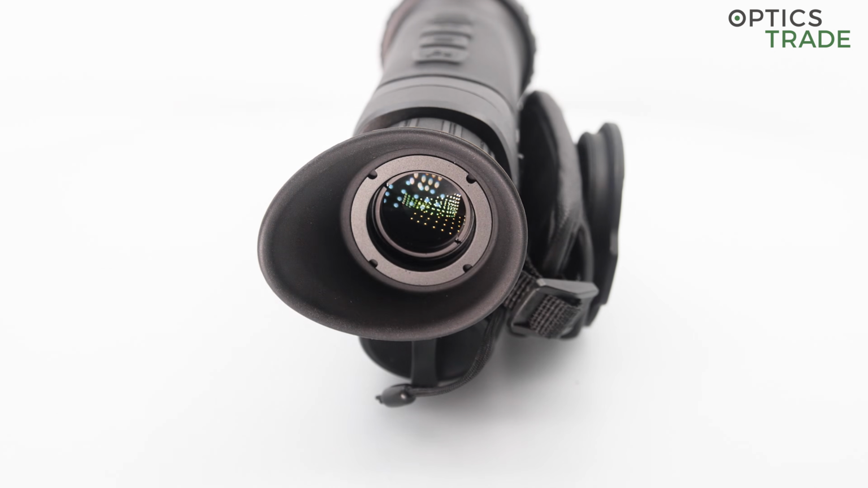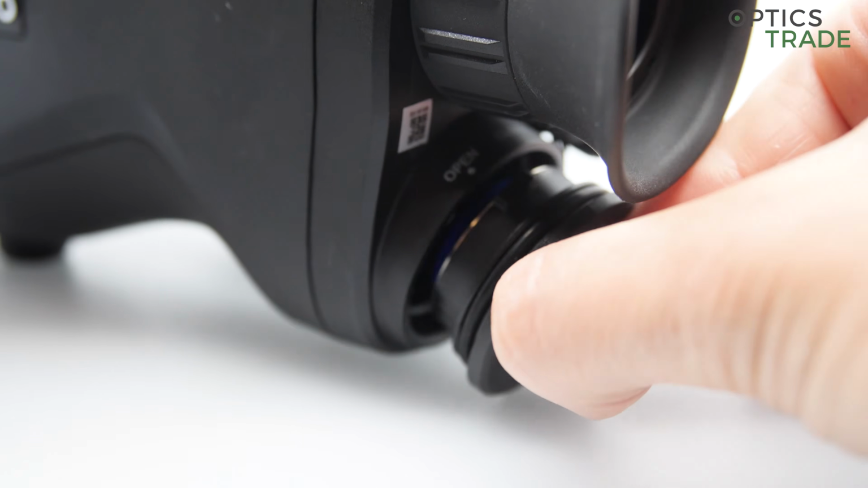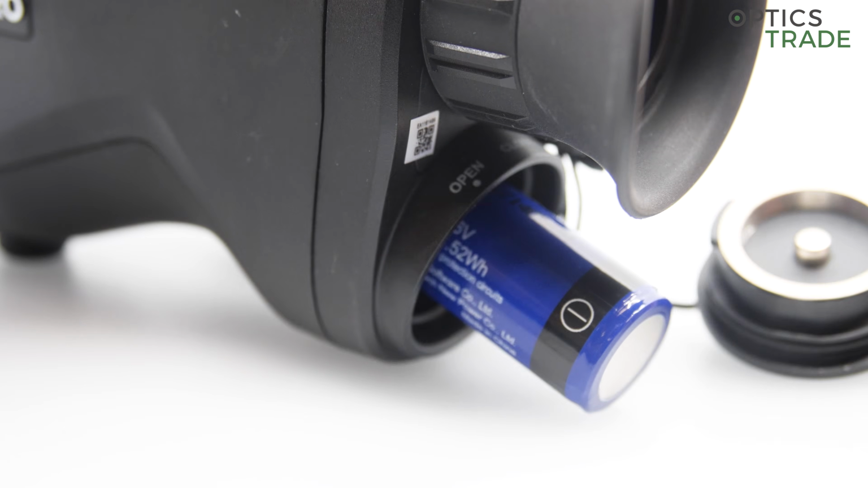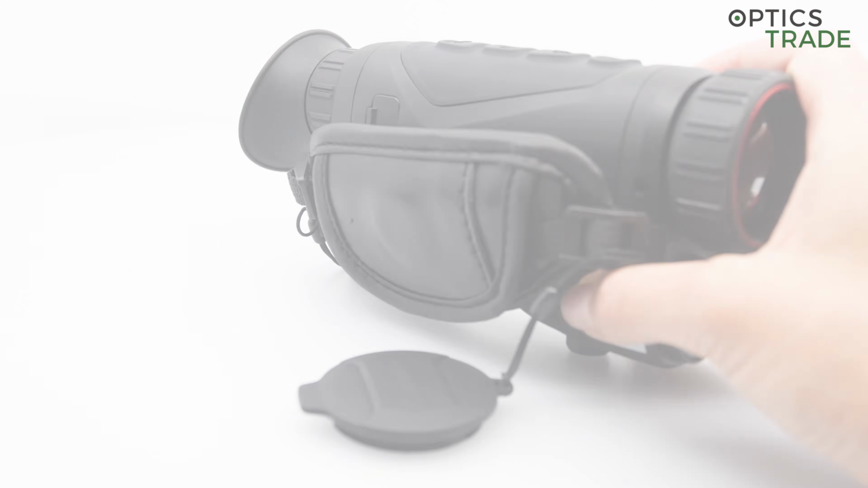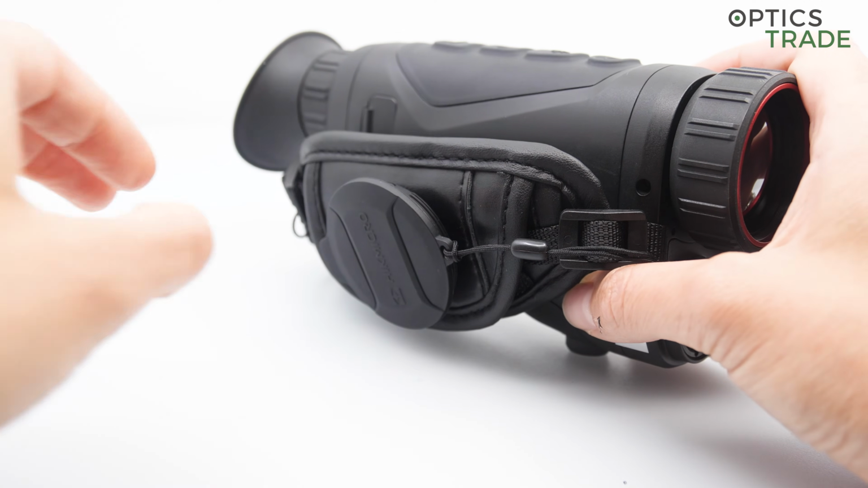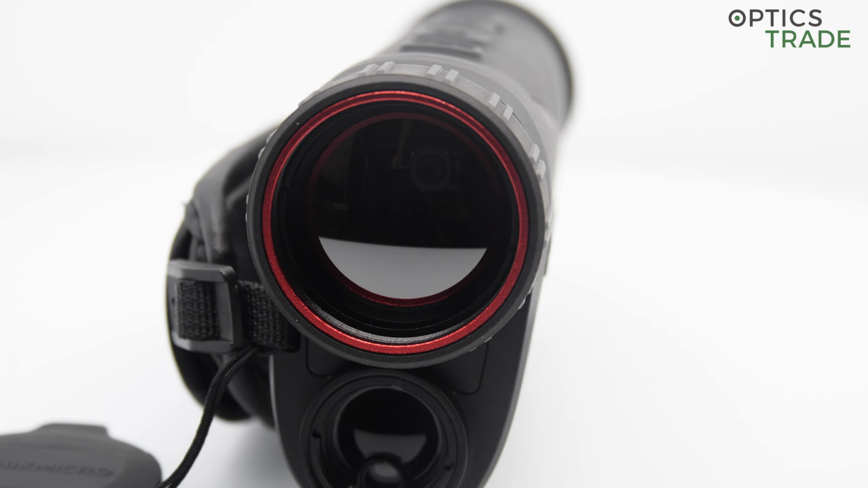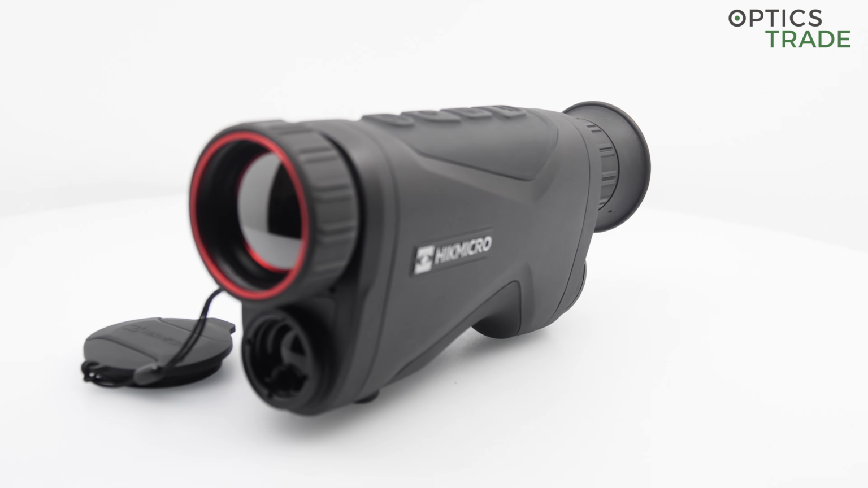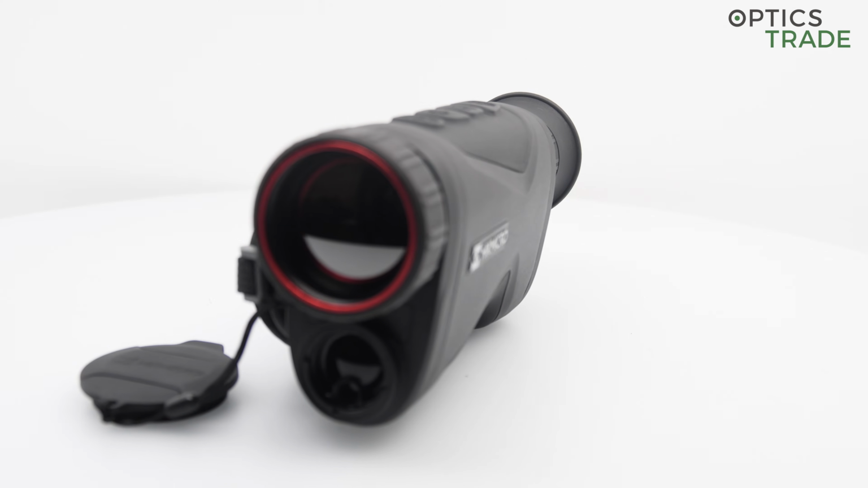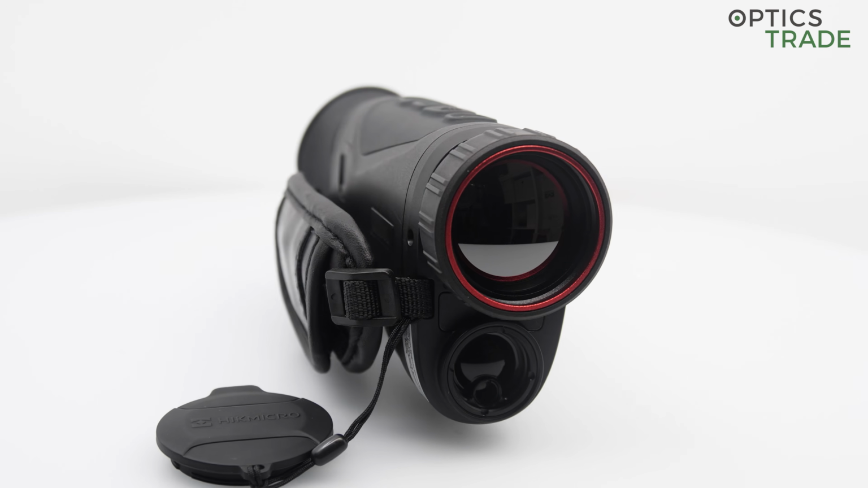Then the next thing is interchangeable batteries, 18650 batteries, which are very cheap, and you can find them almost in any store. Next one is the laser rangefinder. It works very well, and even though it is such a small and compact design, it still has some space and is integrated here on the front.